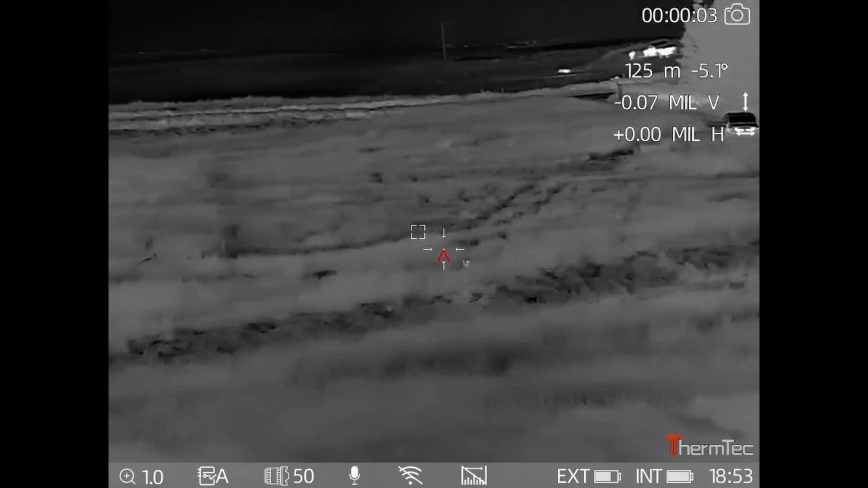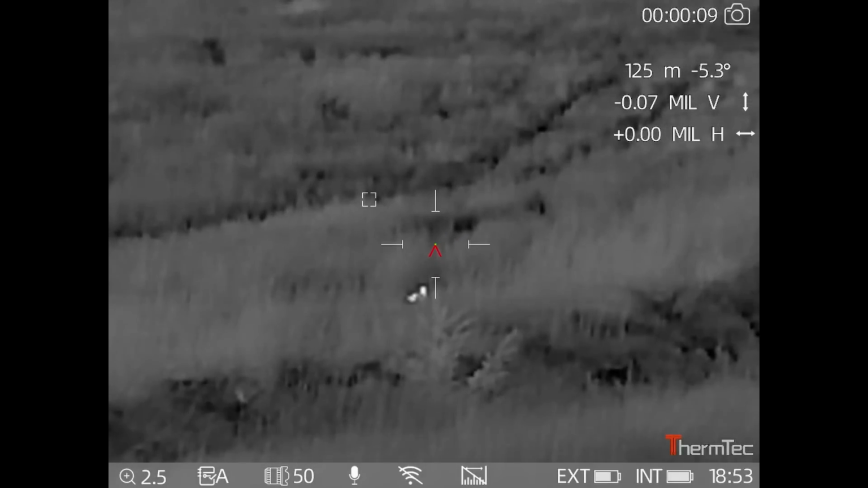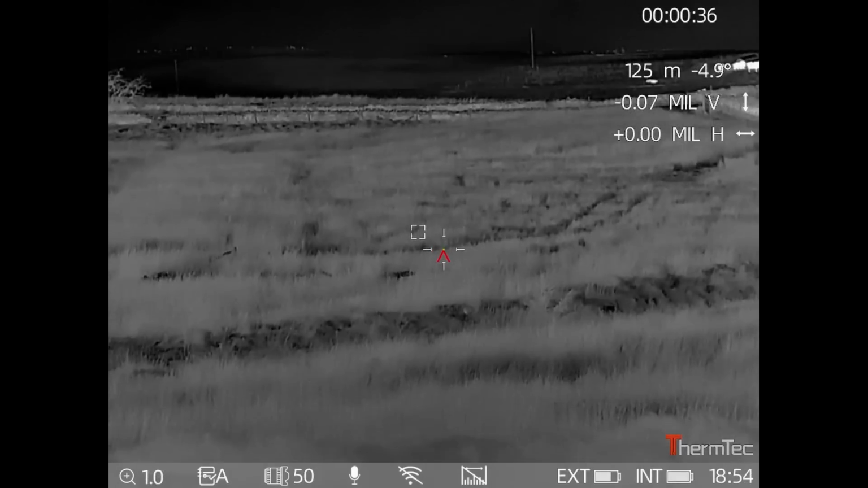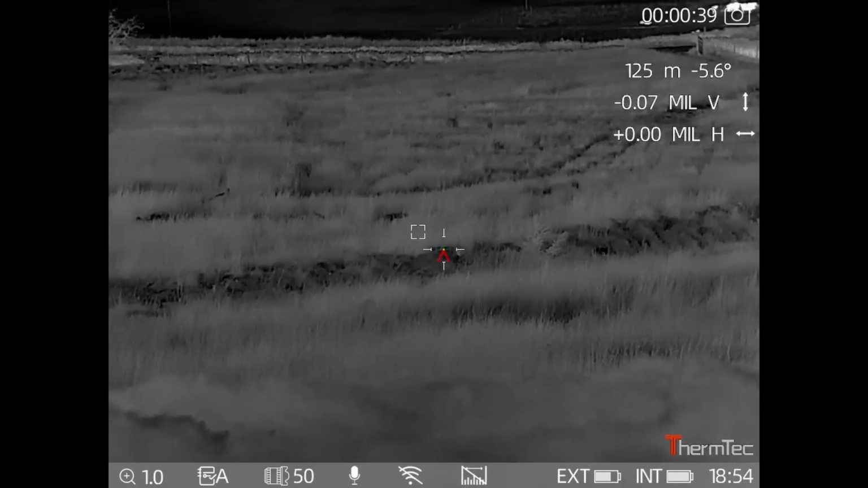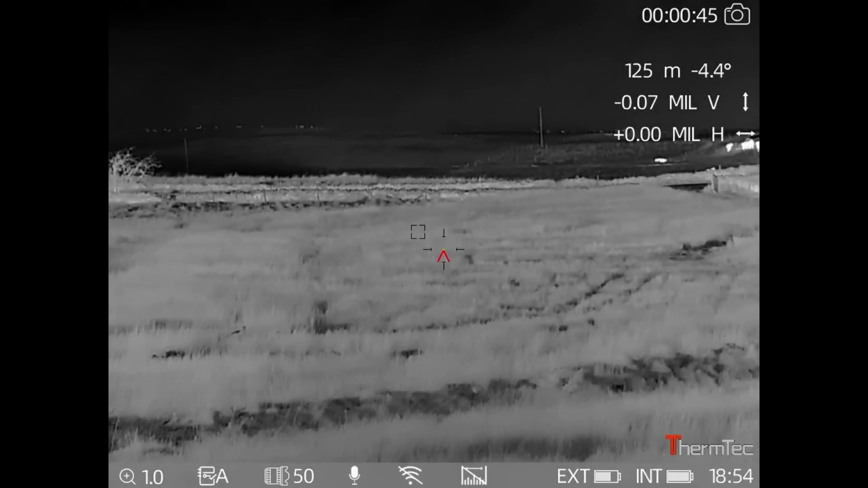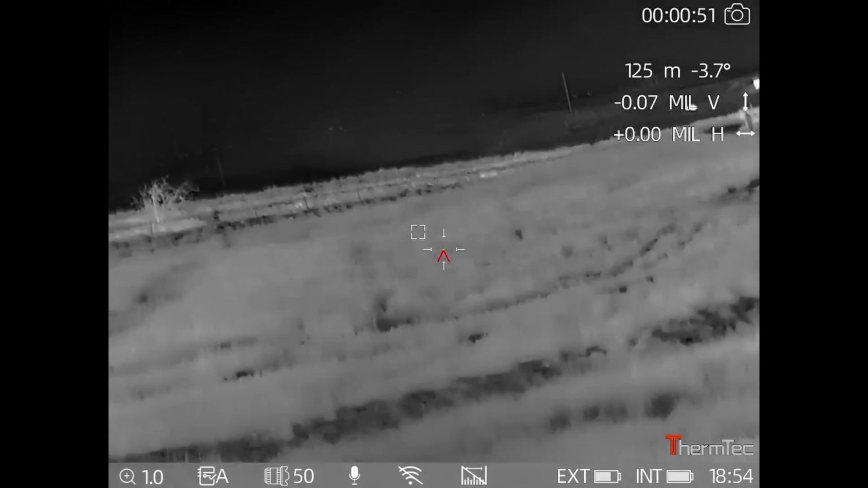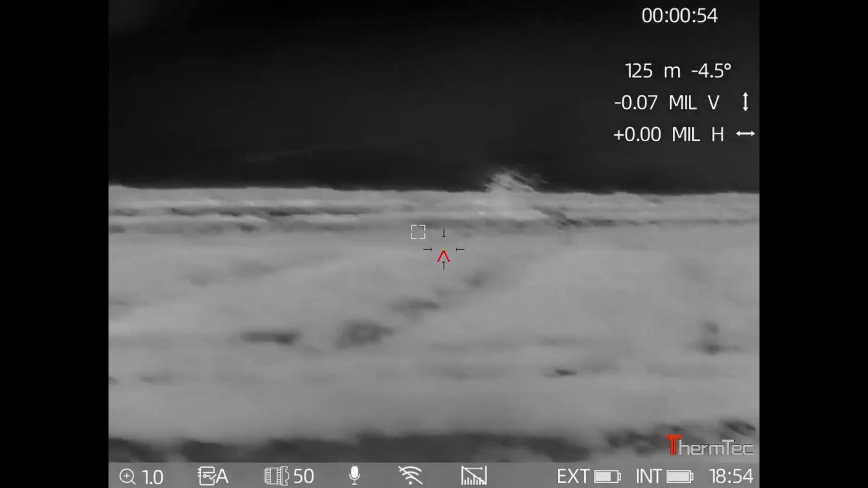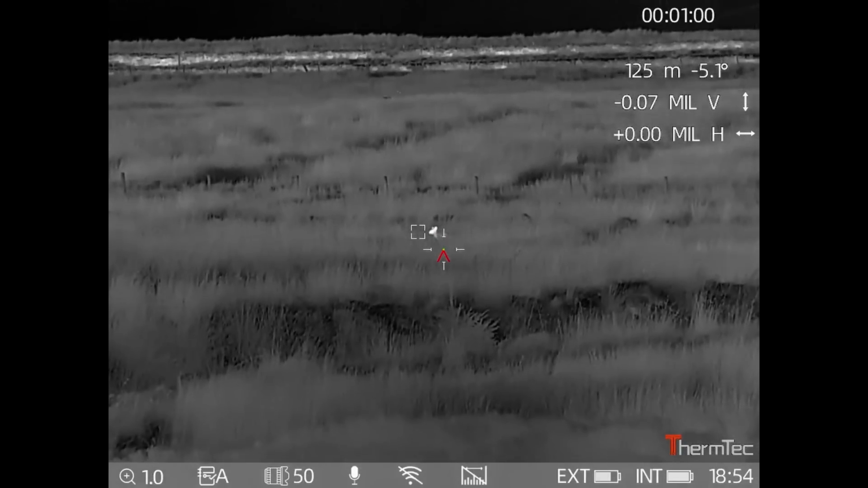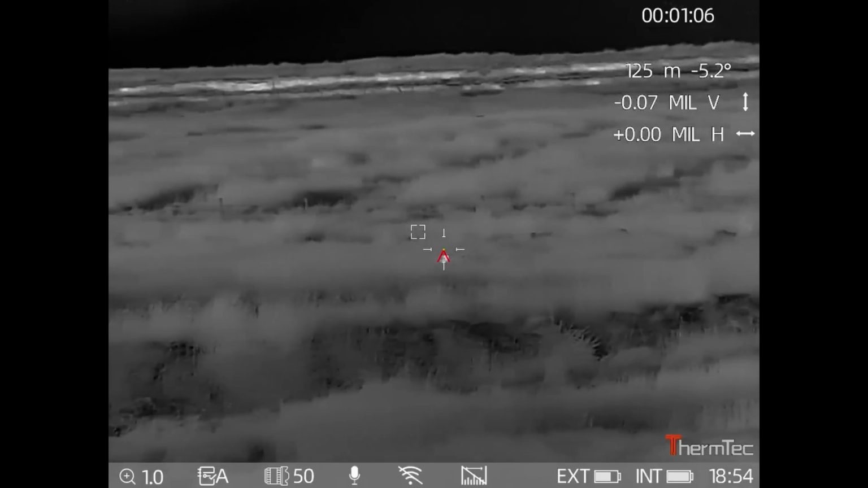We didn't have to wait long, and this one popped up. I saw it through the spotter at first and then switched over to the scope. If you look to the top right of the screen, you'll see where it says 125 meters. That was where I actually first lasered it. It's coming in closer now, so it won't be at 125 meters obviously, and that won't change until I range it again. But I don't really need to, because this rifle is zeroed at 100 meters with this scope, and it'll shoot out to 200 meters without having to make any adjustments. Although this scope will do that with the ballistics calculator if I need it.